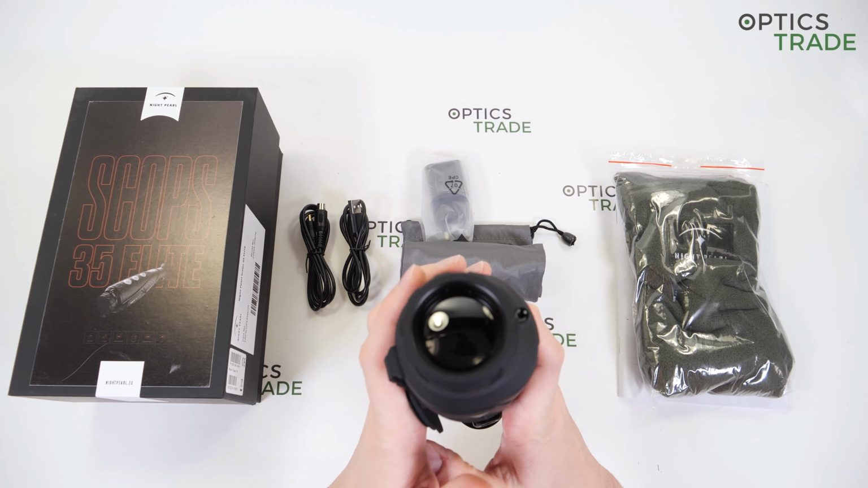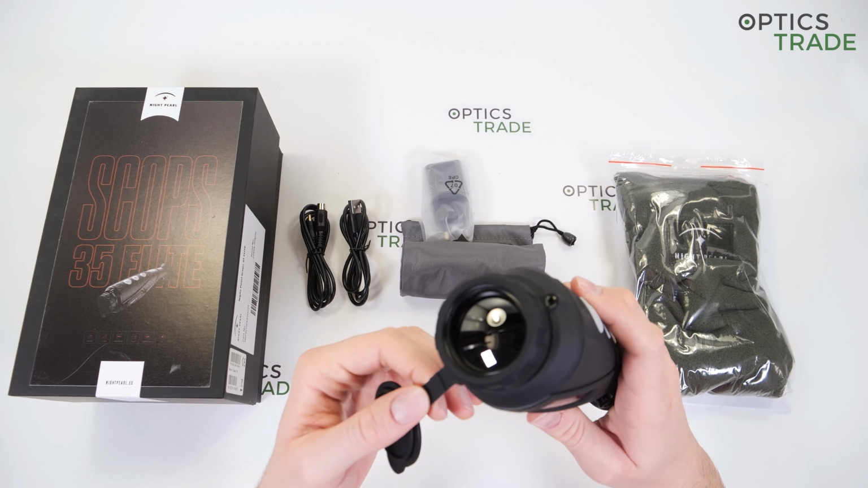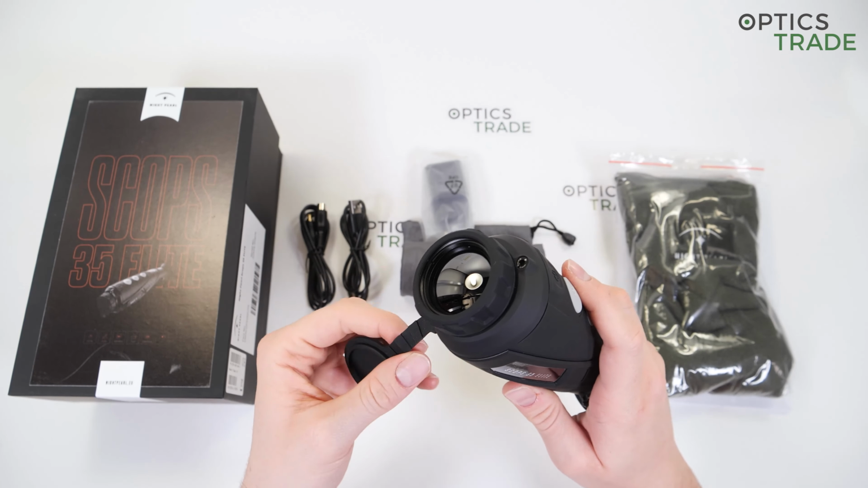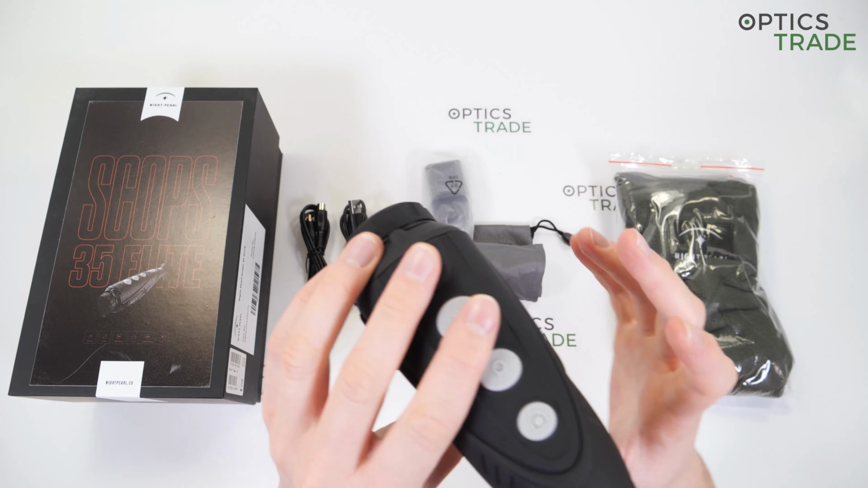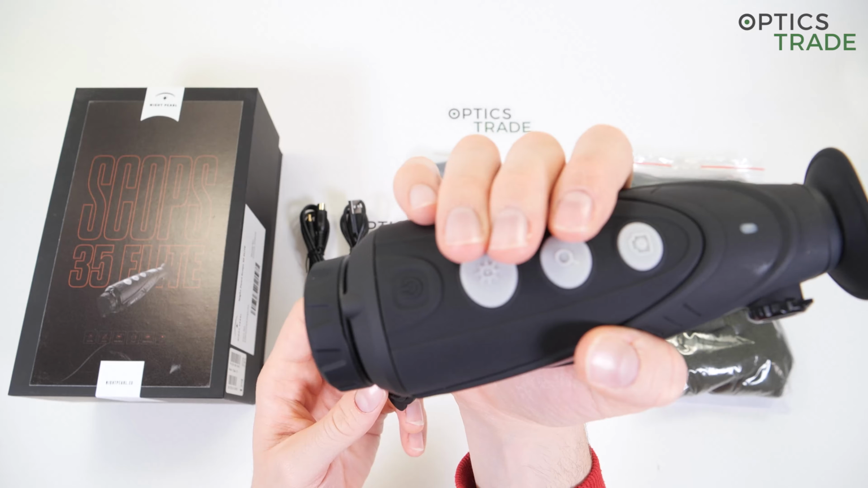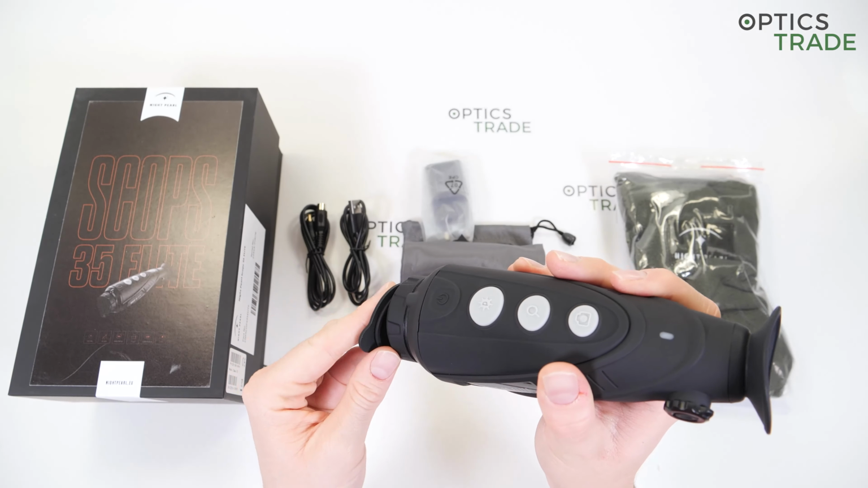Then we have a rubber objective cover connected to the device with a rubber band. This is really positive since you cannot lose it this way, but at the beginning you just have to get used to the fact that this rubber objective cover swings around when you're using it, so it takes a little bit of getting used to.